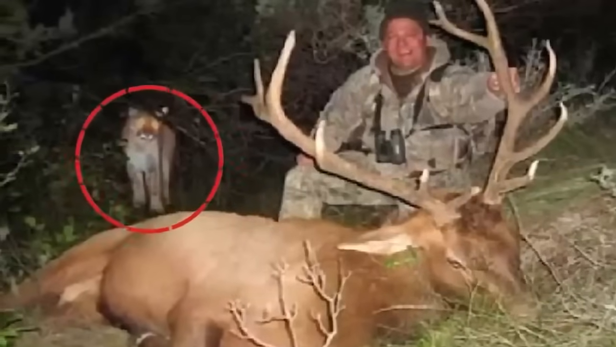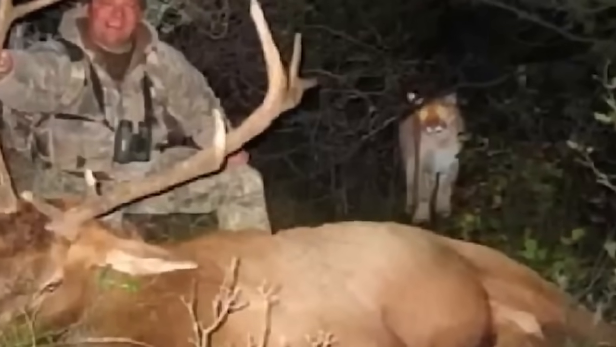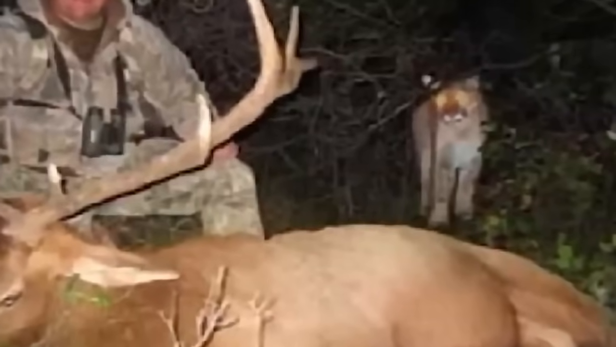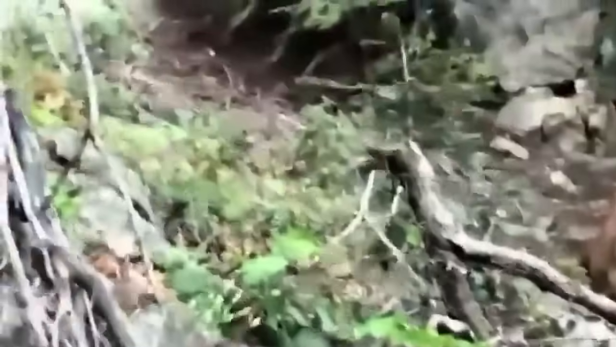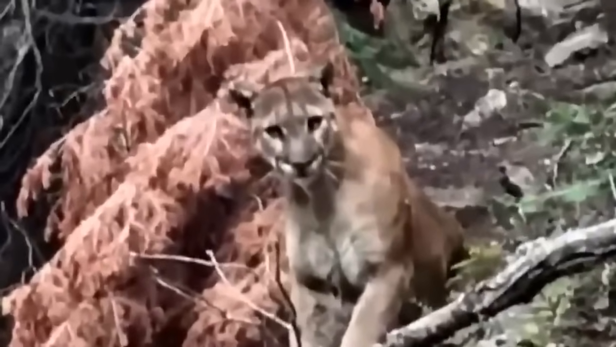Unfortunately, we could only get this single image, and I'm not sure if the lion was actually waiting for the deer, or its real target was the hunter. However, later this guy posted another video in which the same lion was observed chasing.